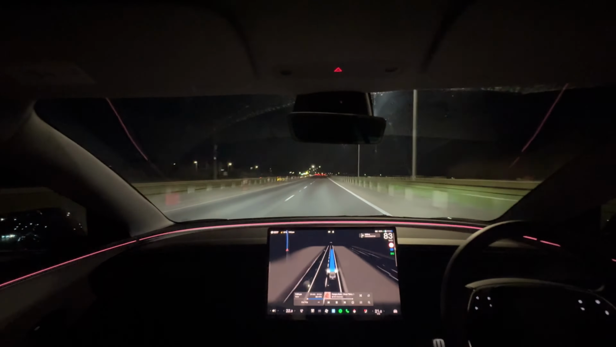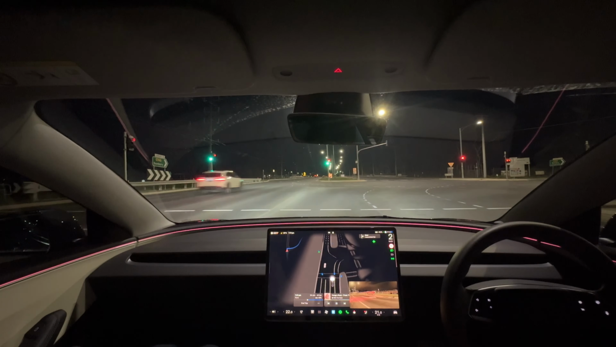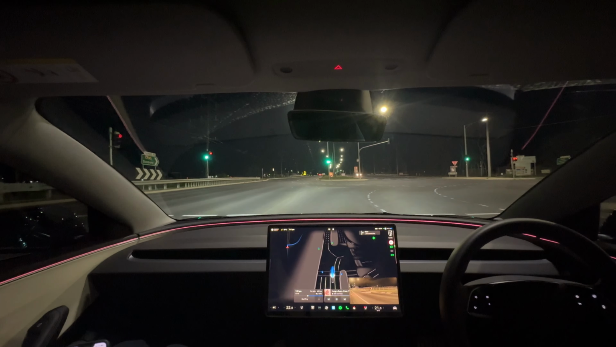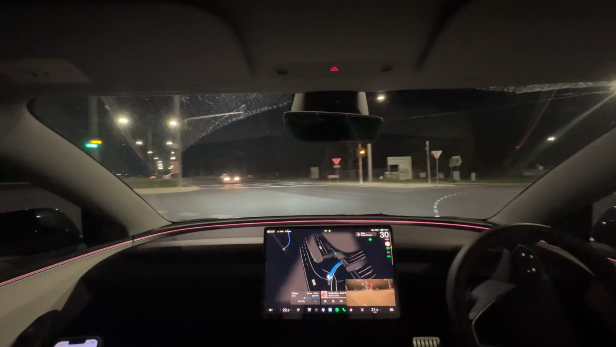Up here on the left there was construction signs saying 60, but the car stuck at 80, which was very good, as that's what everyone does here. Made this right hand turn well, reading the arrow in the distance, which was very good to see, and stopped very well, even though the arrows are quite difficult to see if you're not looking out for them.